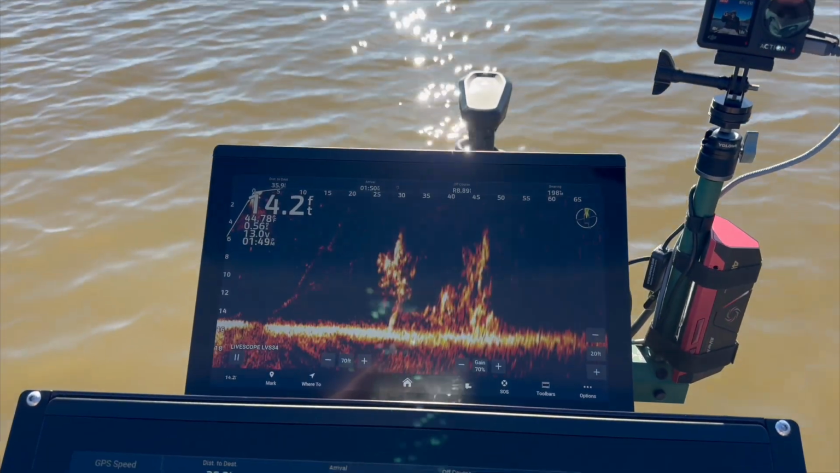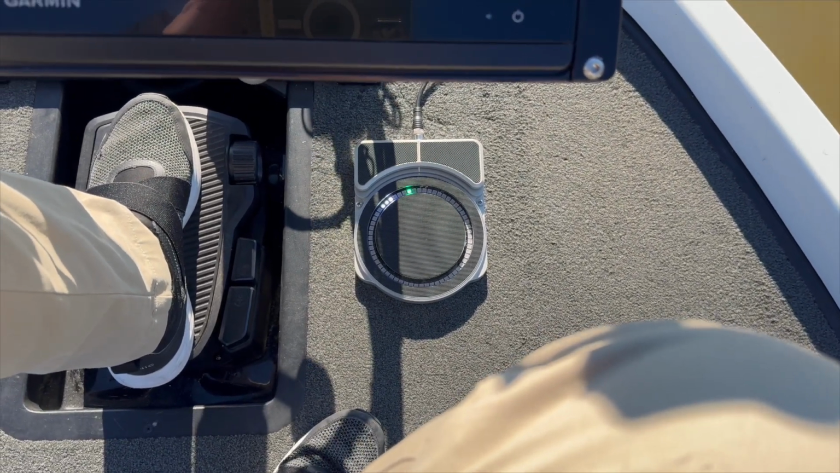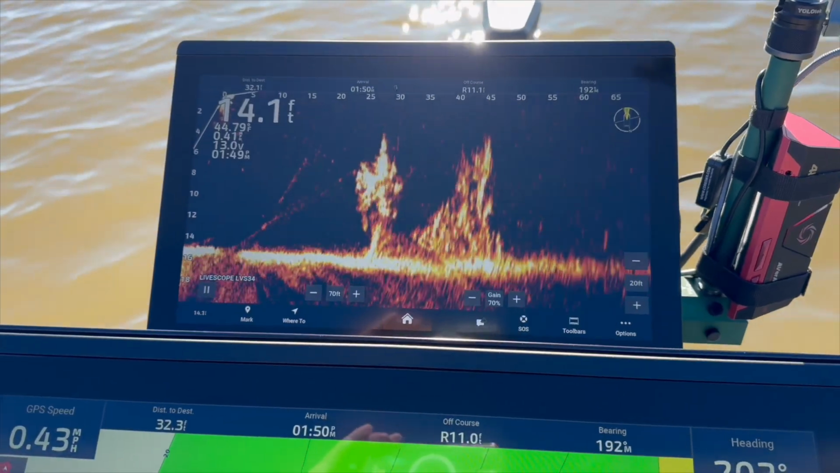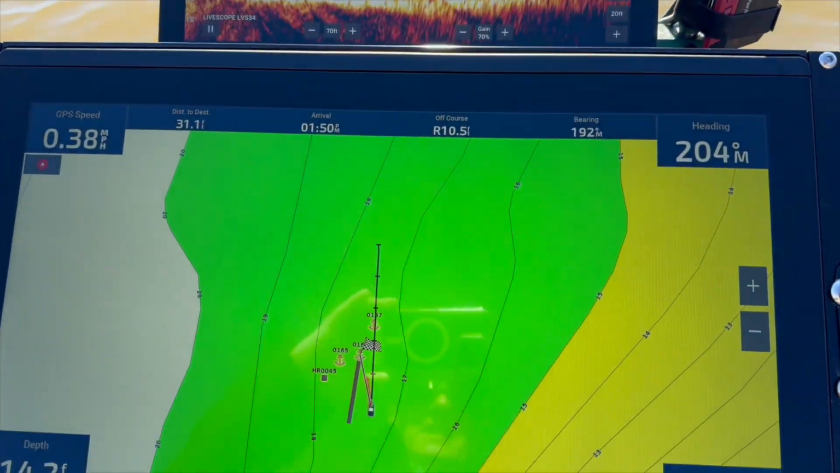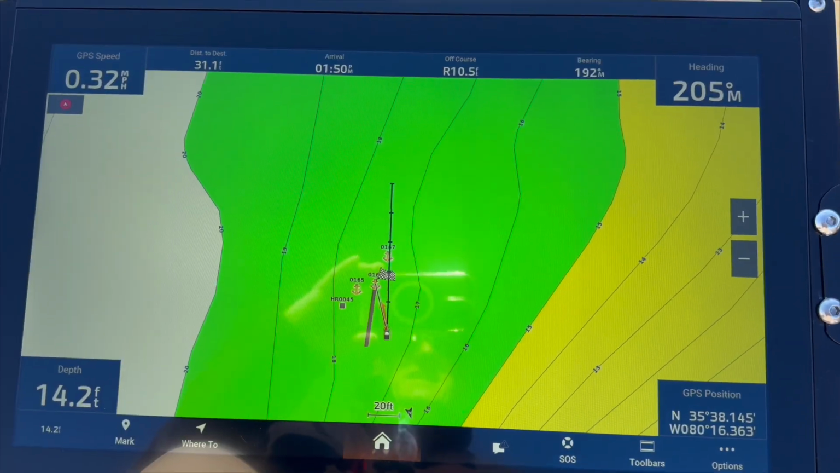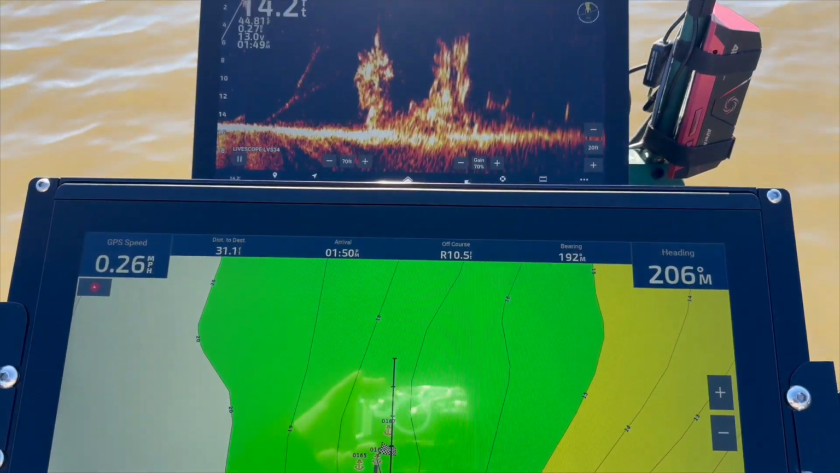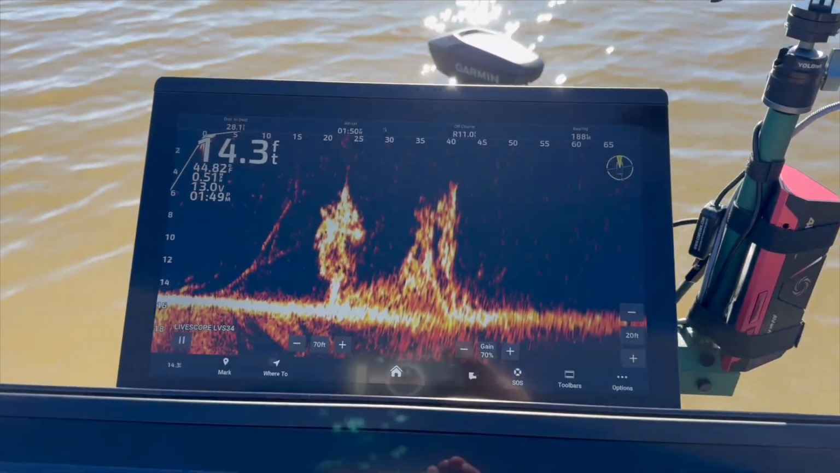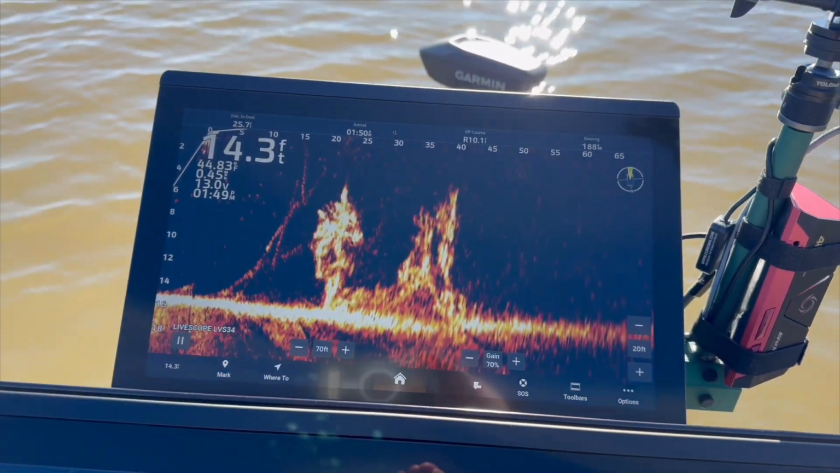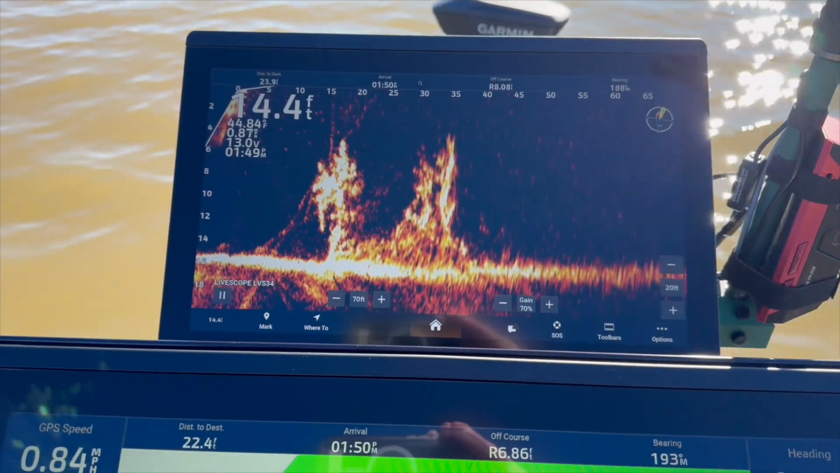The boat's moving. The RS1 is keeping our transducer aimed right at that brush pile, which is over here now on our port side. So what we'll do is we might just circle around a little bit. It's still holding us on that brush pile.